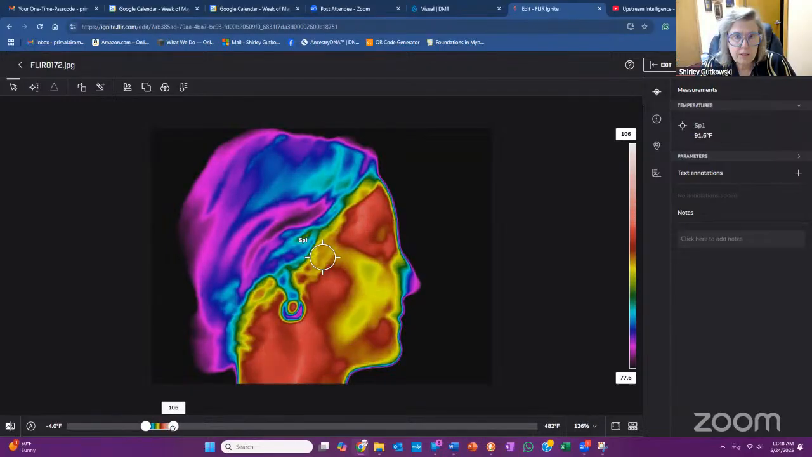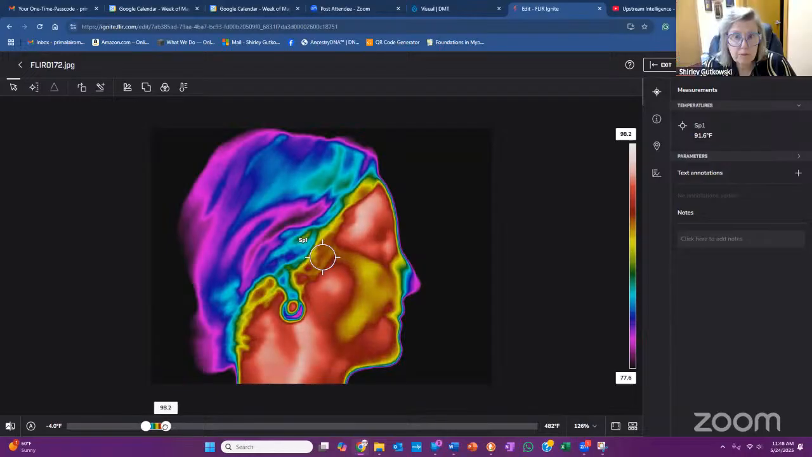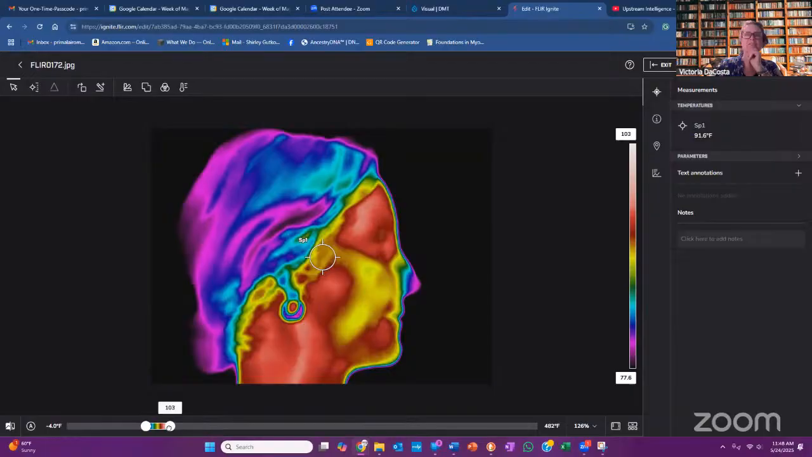So this took away the white spot for what I was assuming was the tooth. Actually, it's there. What you're going to do is just get a little bit more contrast. I see the white spot. This way it comes back. Yeah, there you go. This way it kind of disappears. The goal is to keep the temperature bar to the far right, where you have an equal amount of temperature on the top and the bottom, so that you're looking at the normal temperature in the middle.